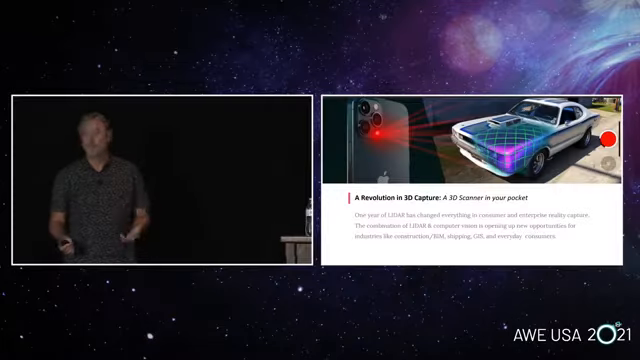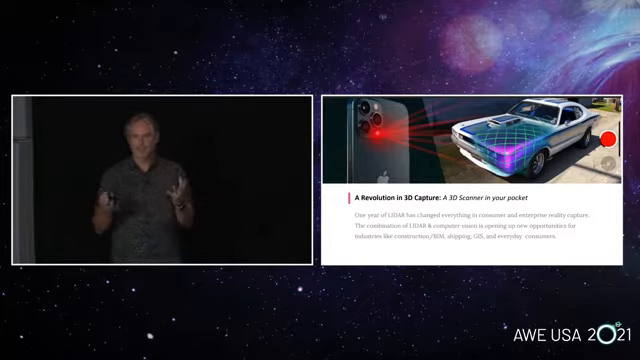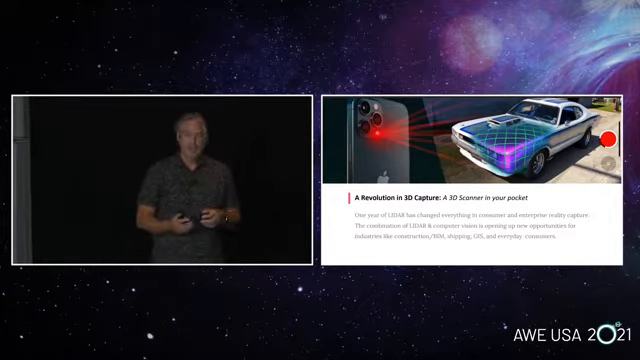Now, the technology is still in the prototype phase. It's not perfect. You can't scan something and walk out of here and be like, oh, this is a perfect game-ready asset. And we're not the only ones in the space. There's a couple other companies.